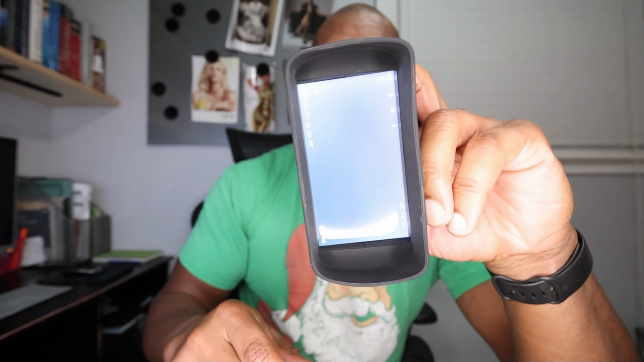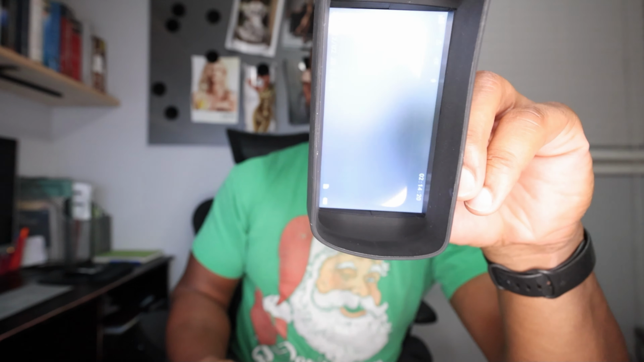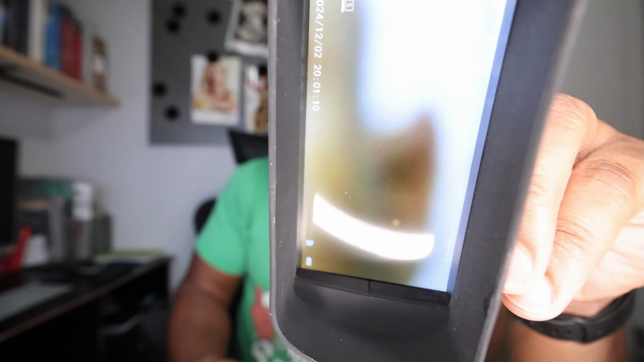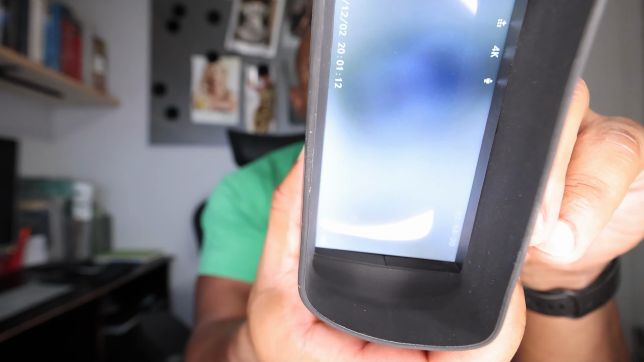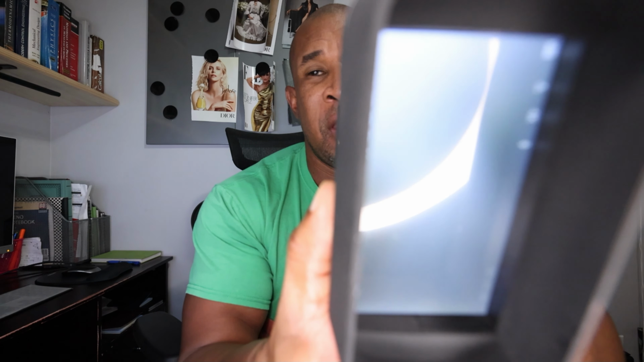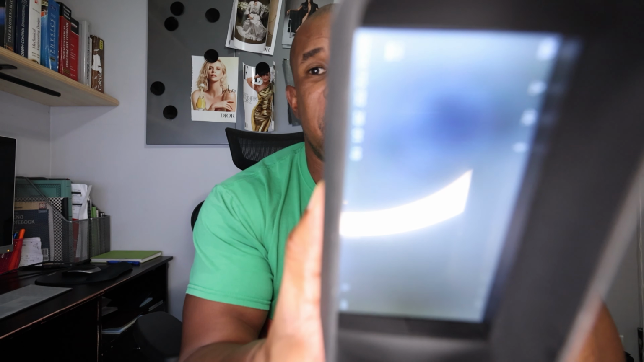I'm gonna try to see if I can get my face somehow into this camera. As you can see, it's quite zoomed in there. You can see my eye, right? So that's my eye. And then I'm gonna show you this optical zoom is really more of a focus button. I'm gonna assume that if you want to do any kind of real zoom,